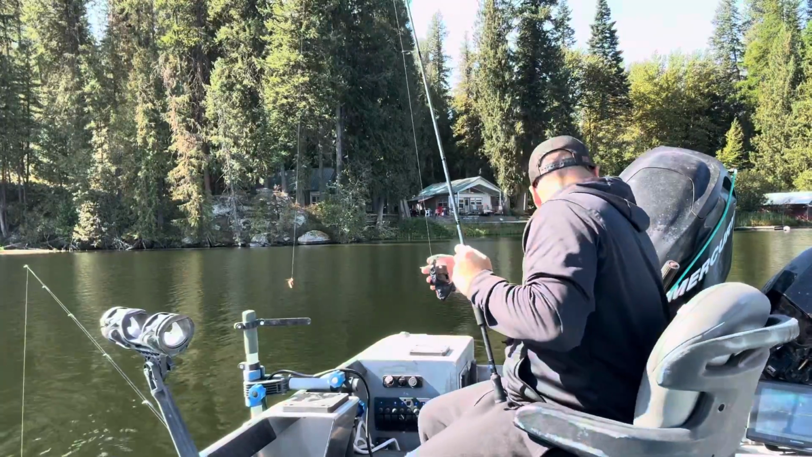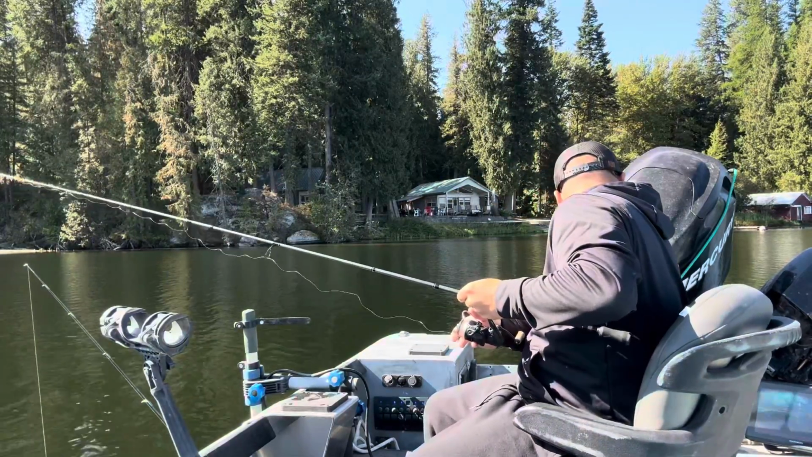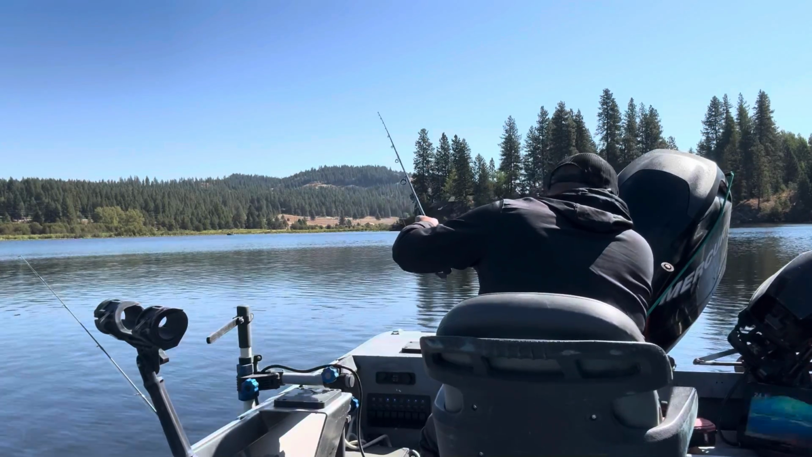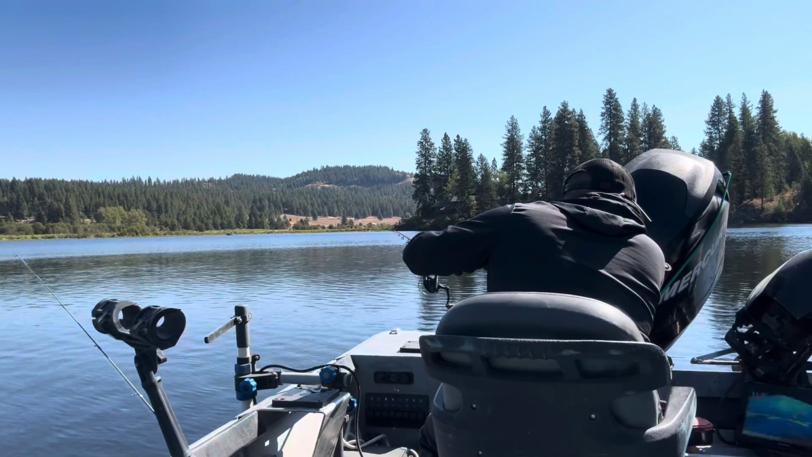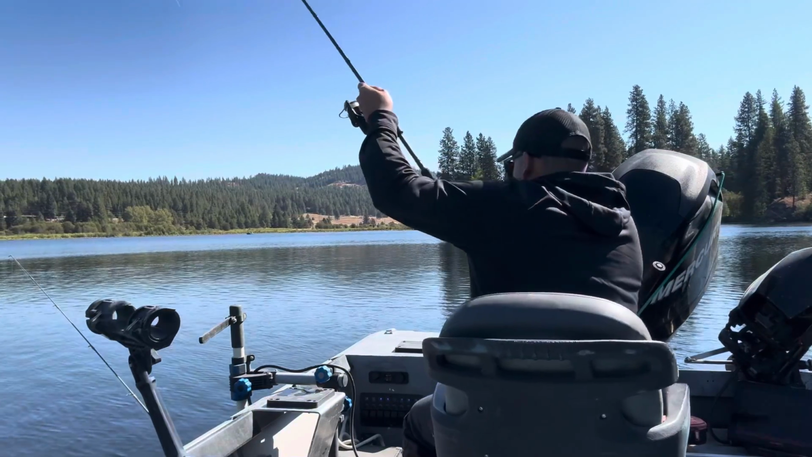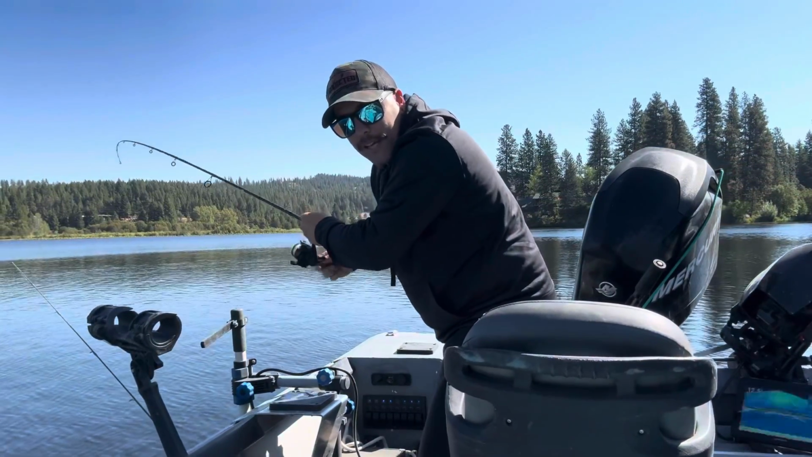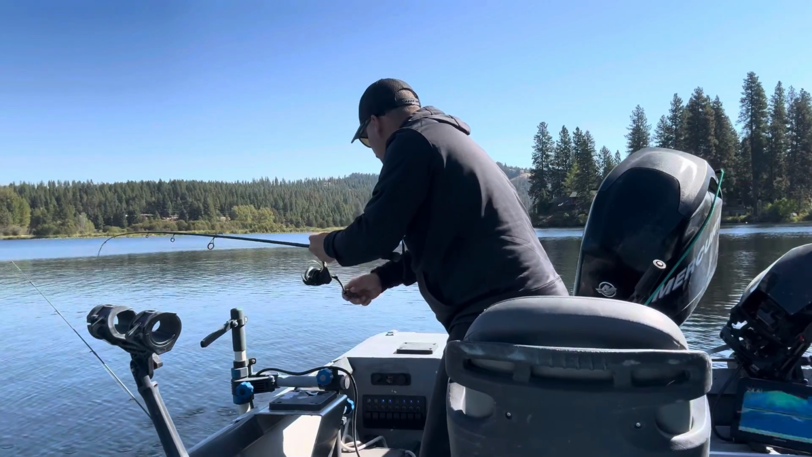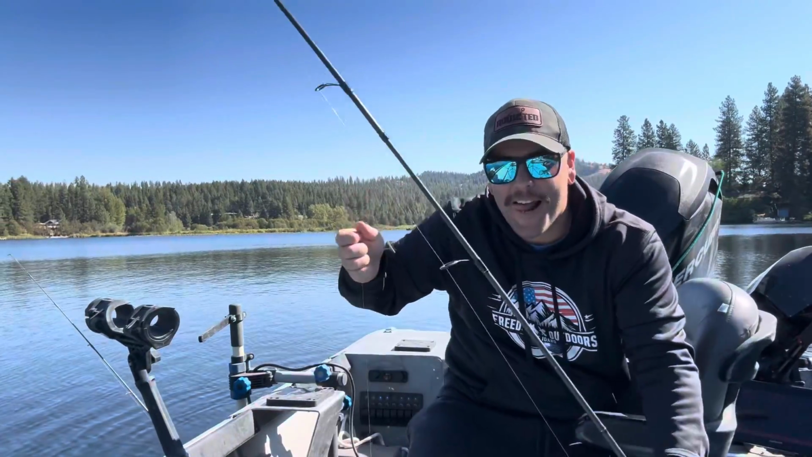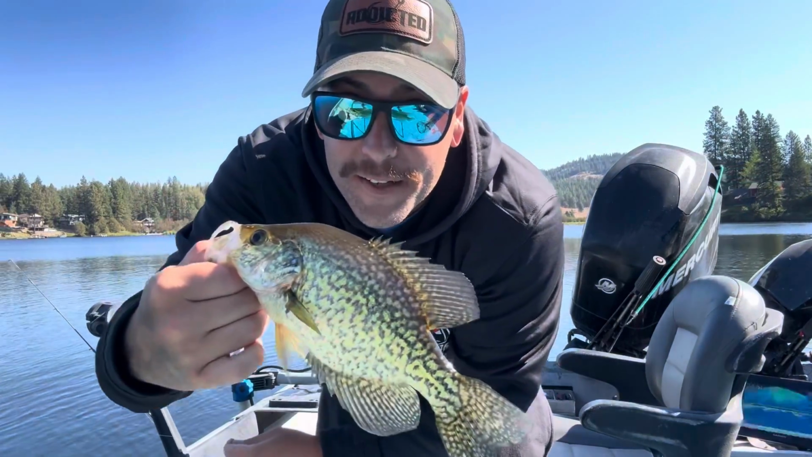Just spit the hook. Nice crappie. Boom. It's a dandy crappie right there.